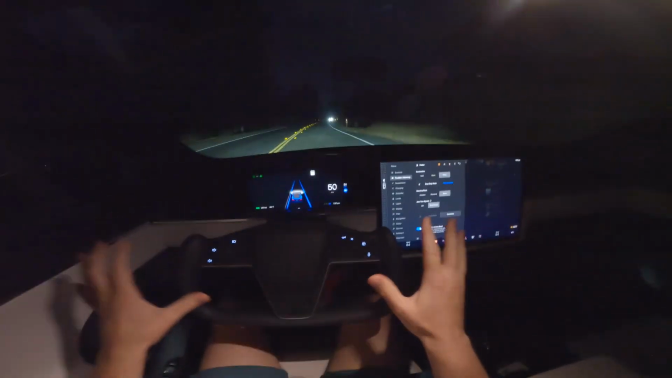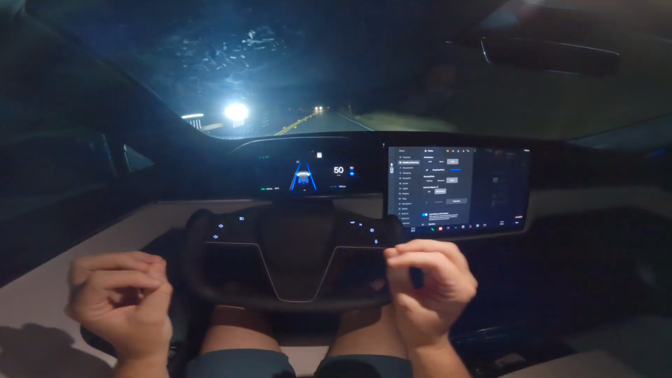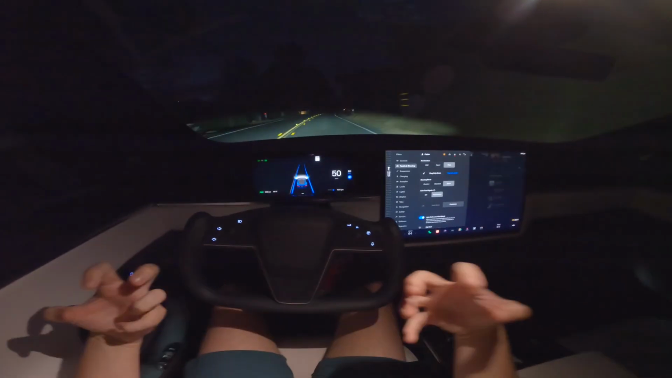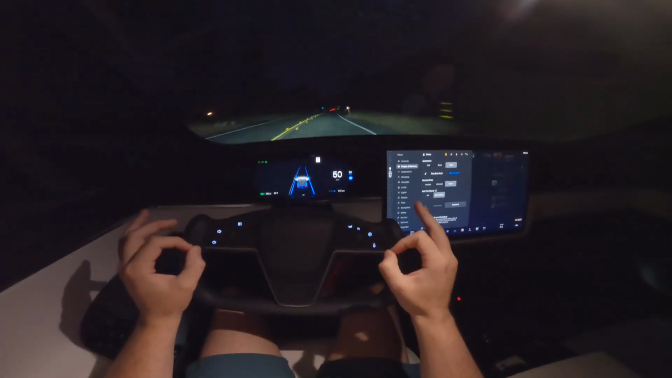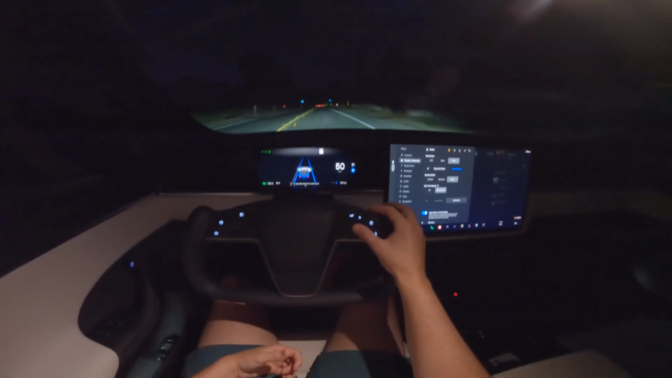I haven't had this fail me once, and I use it all the time. It is so nice for long distance commuting. I can't stress that enough. And it's something that's really missing from Rolls Royces, which are kind of the ultimate commuting vehicle. It's more comfortable than this, of course, more luxurious, but there's something to not having to drive in certain scenarios that is a form of luxury.